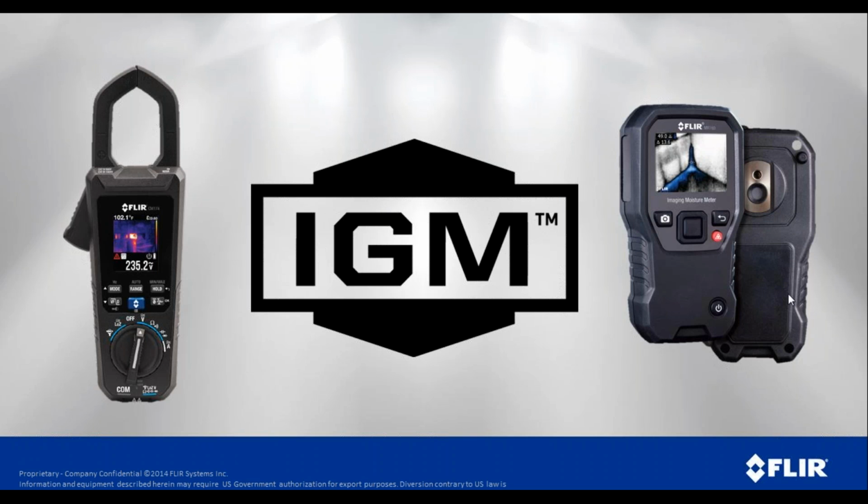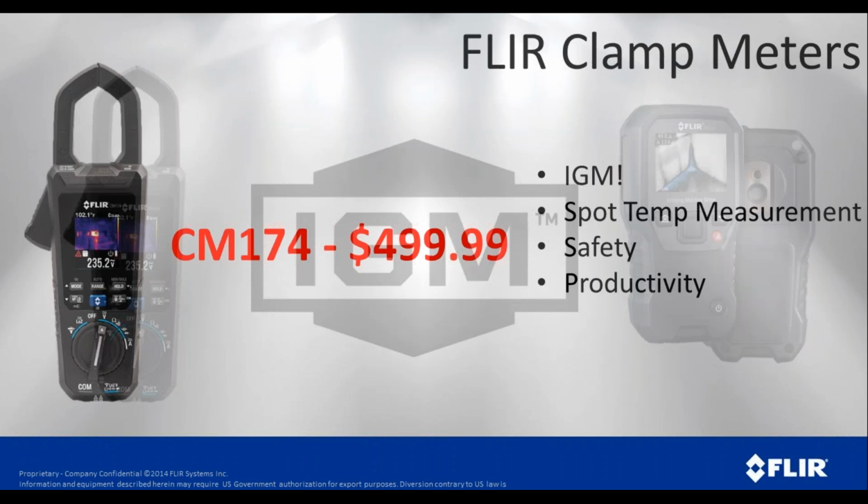On the right is a similar type device for finding moisture. It's a moisture meter, and we can, of course, with that, measure moisture, but the nice thing about having a thermal imager is it tells us where to measure. We can see where the moisture is so that we know that we're measuring in the right areas. So infrared guided measurement is something you'll see a lot from FLIR currently and going forward.